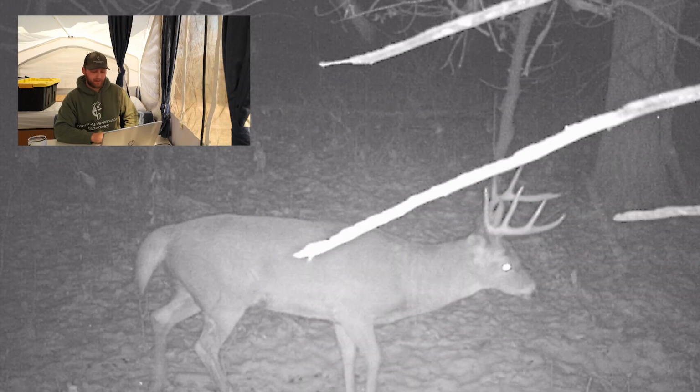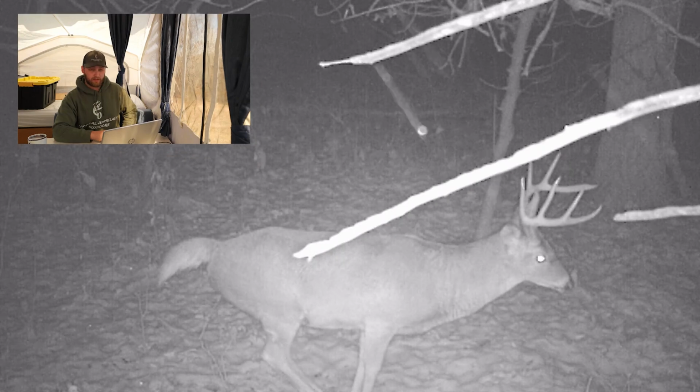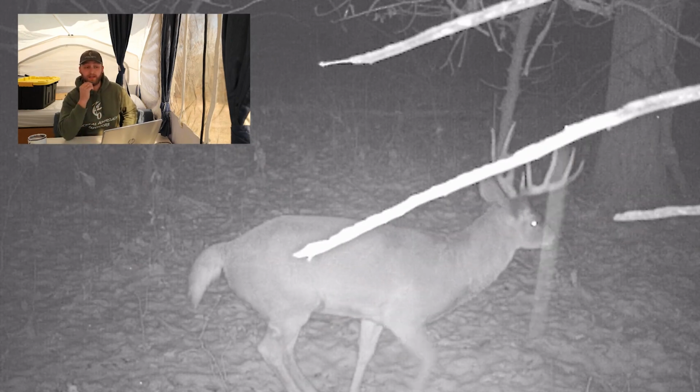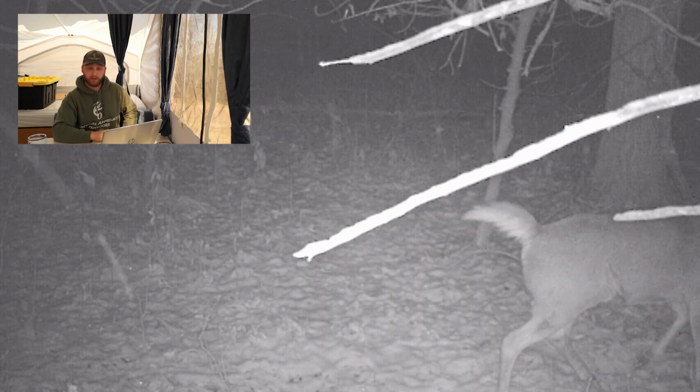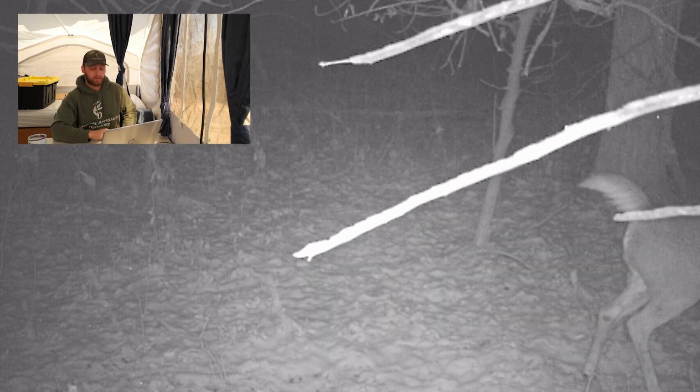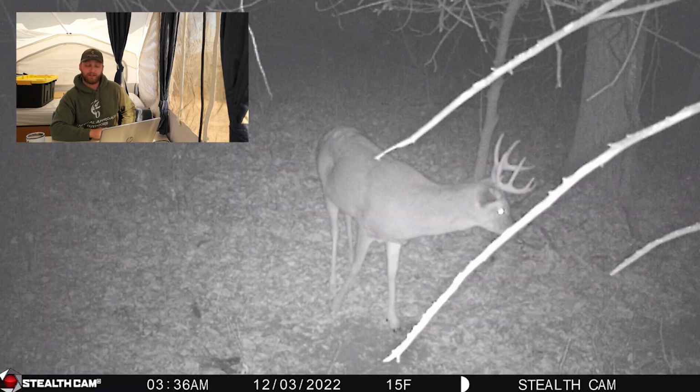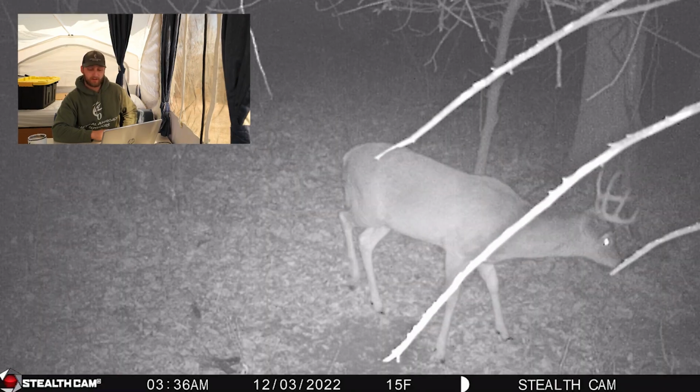There's that big 9-point. The night I shot my buck, it kind of looks like he moved into the area that my 10-point was taking over for the most part. That buck's out of the way. The more dominant buck is out of the way. The next dude in line is going to move into his area. It's a good looking 9-point. Different deer on December 3rd.